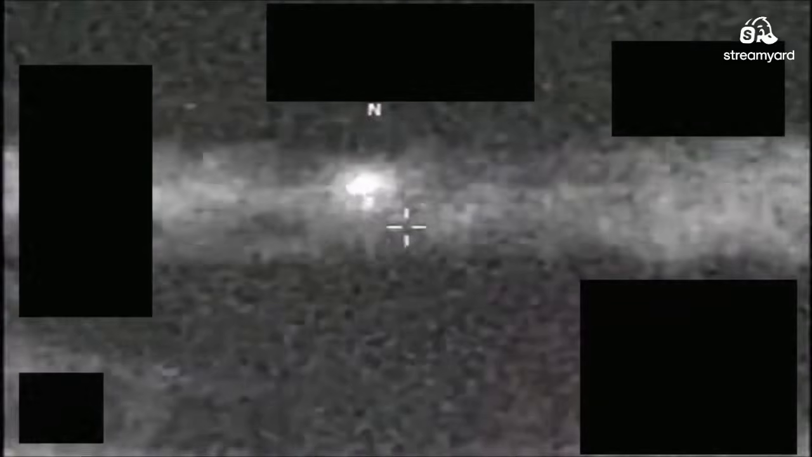Okay, hold the phone. Something has transpired. Now we're at 5 meters. We zoomed in, 4 or 5 meters in size. We got a lock on it. Tracker's locked on. And it just broke track and zoomed off.